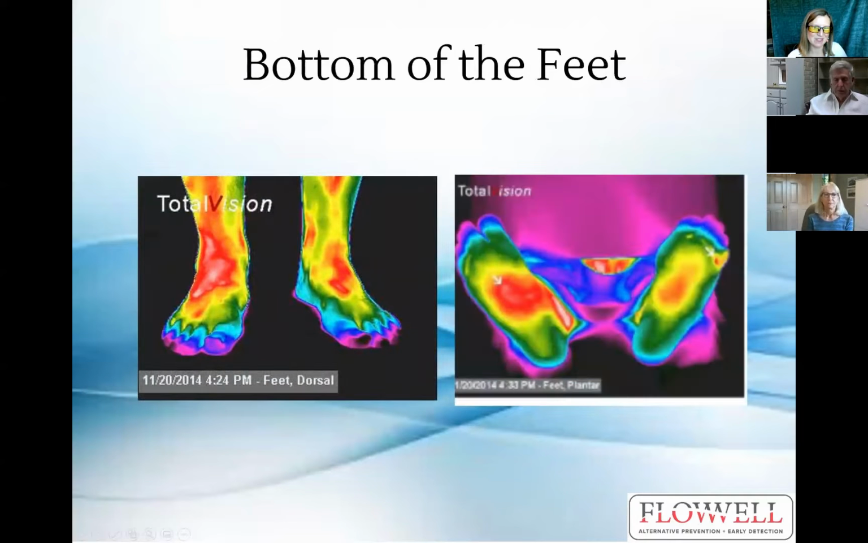The bottom of the feet: if this was actually a chiropractor, if he knew how to really utilize thermography, he may have avoided a sprain. He ended up a few weeks later spraining this right ankle.